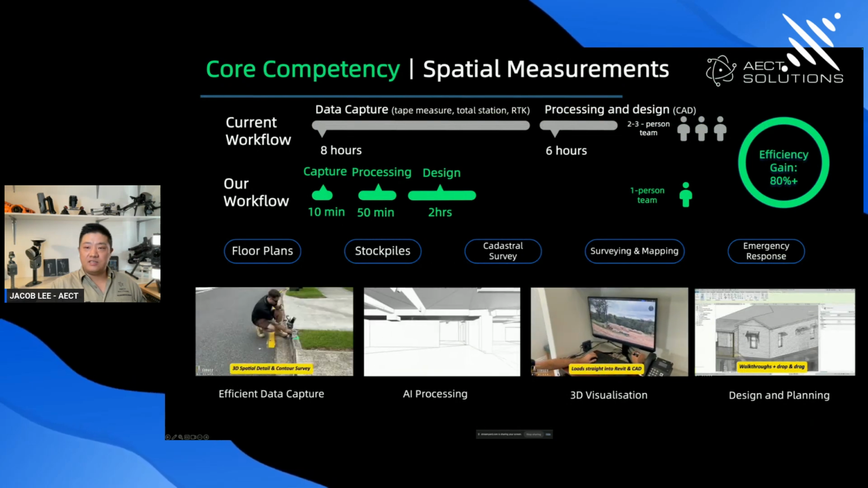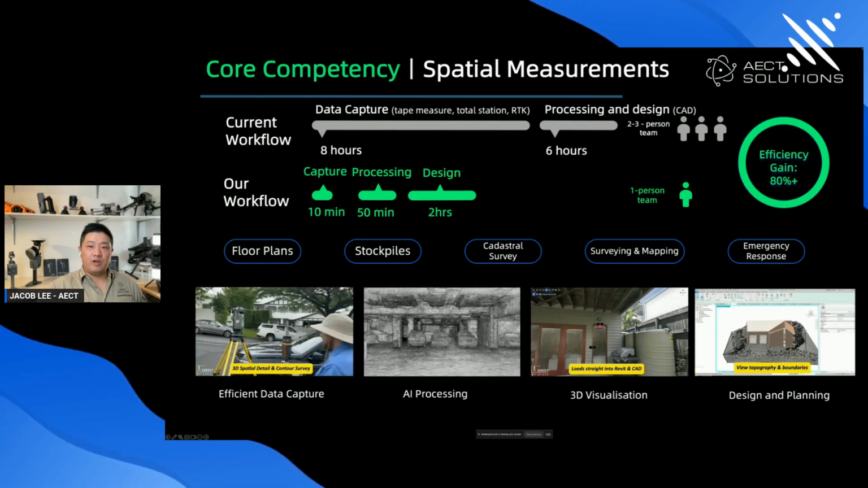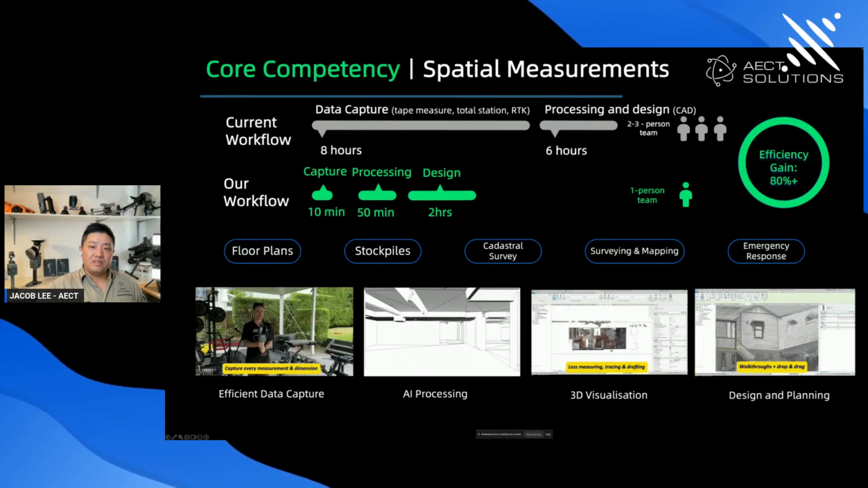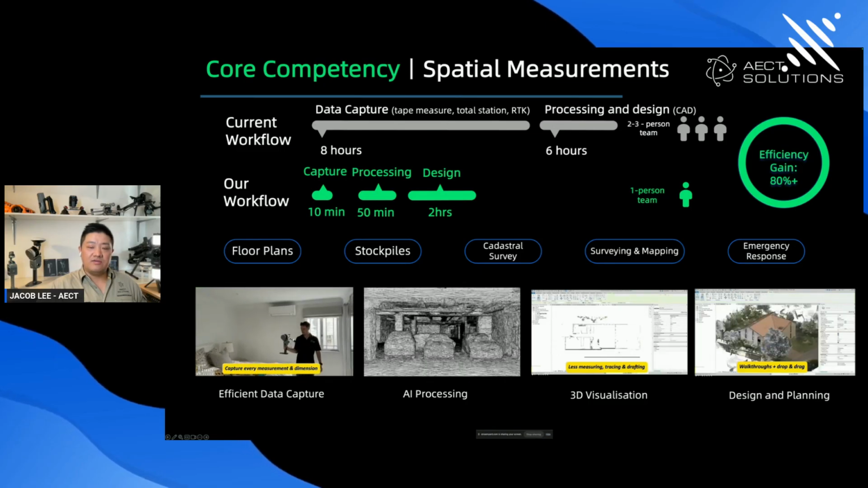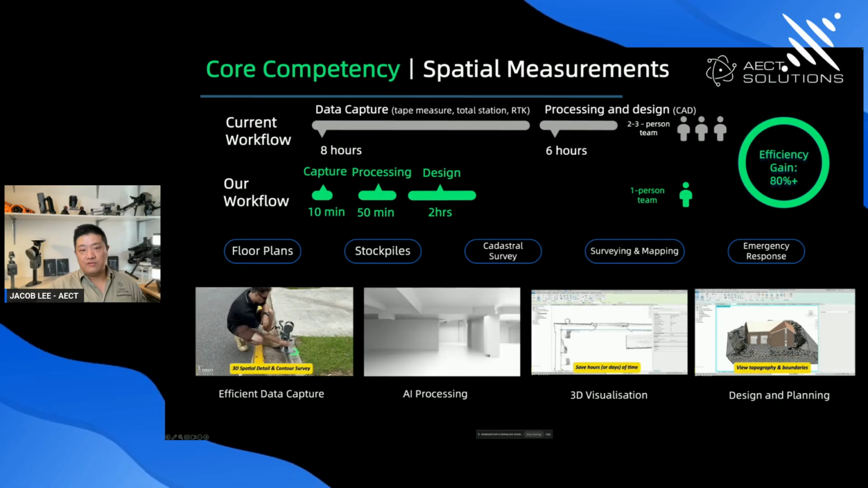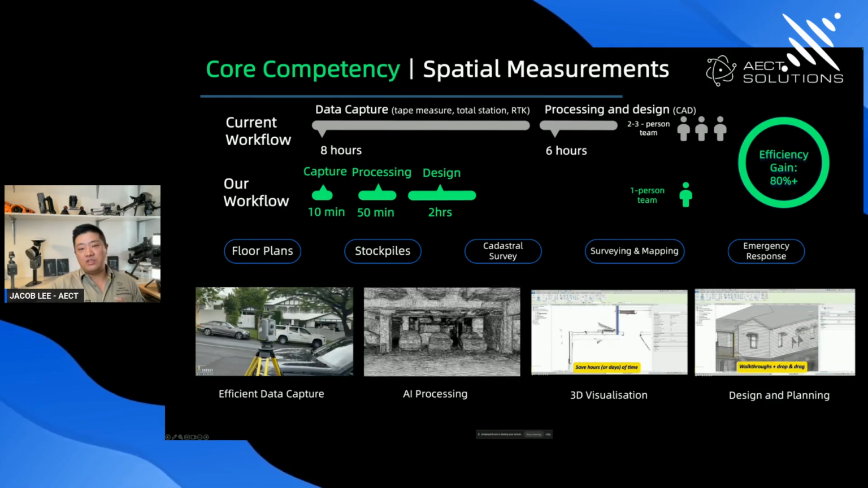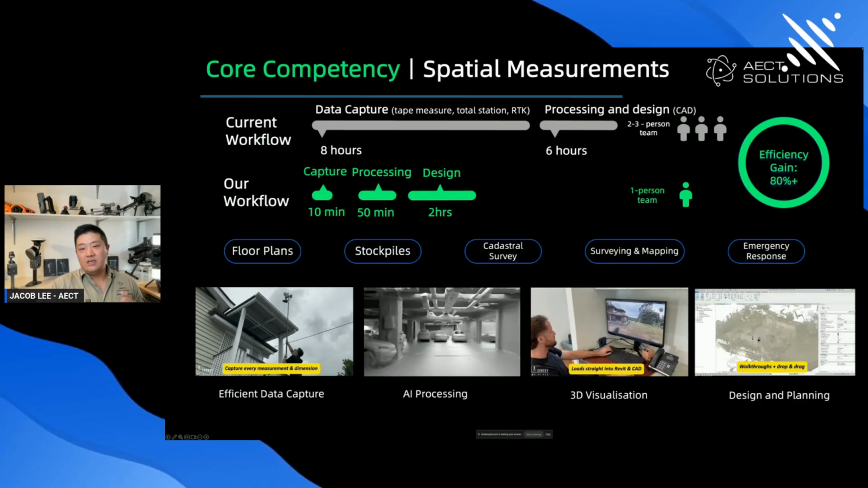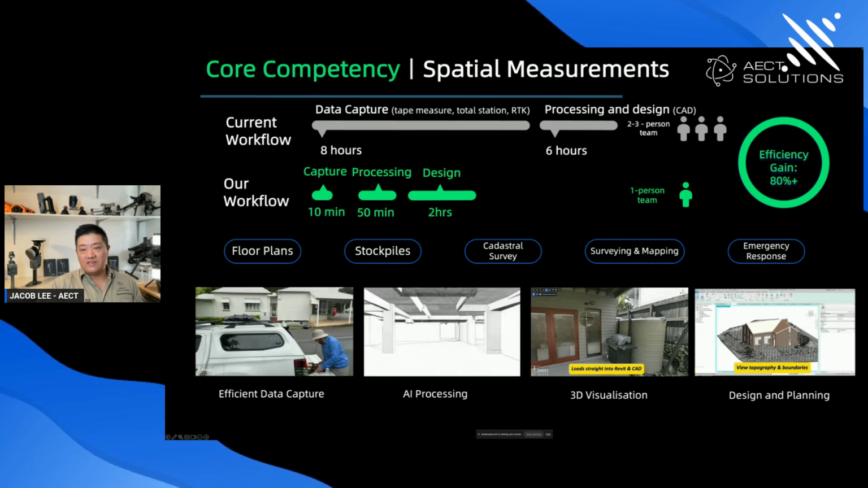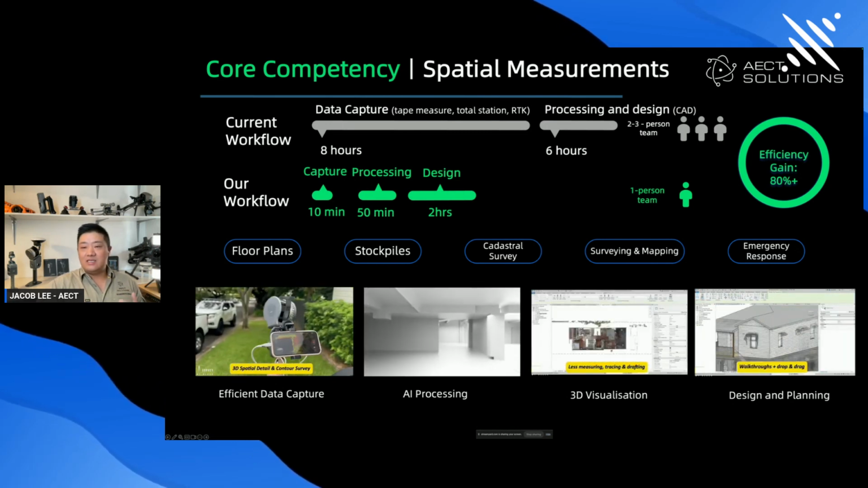So here's just a demonstration from Regan's case. There's definitely a productivity win for survey, mapping, and design planning. What used to take hours, even days, and a multiple-person team to do can now be done by a single person in a single visit. The same datasets can then be used by multiple teams at different project phases. Our clients have also applied this workflow across AEC, forensics by the police, mining, utilities, and surveying.